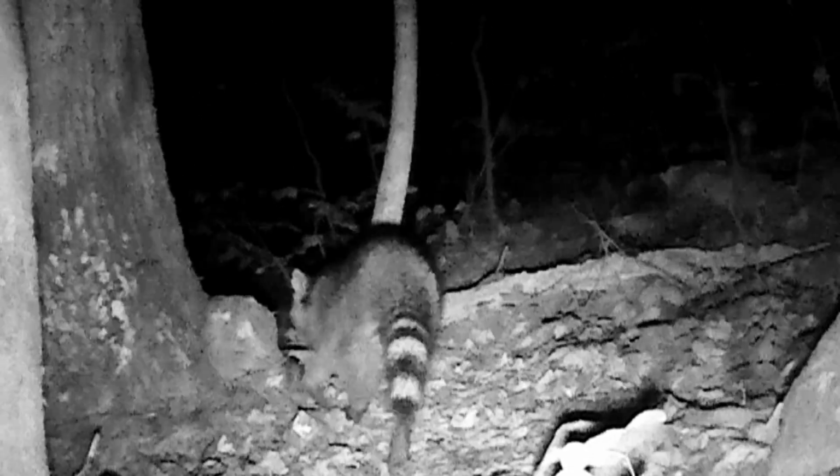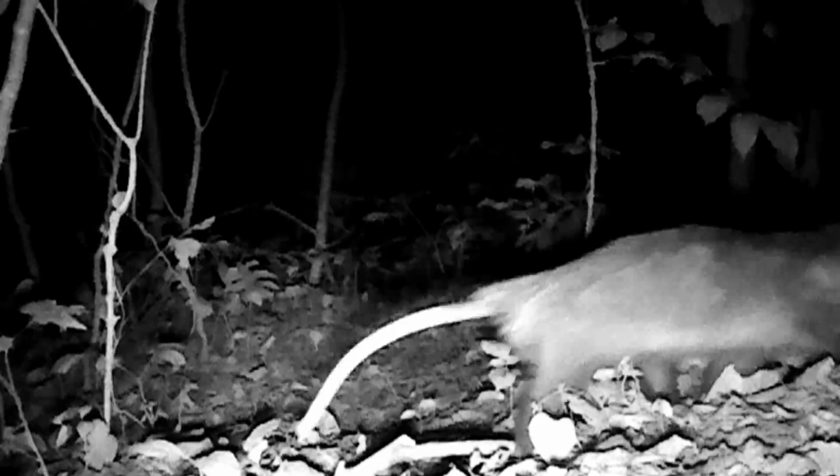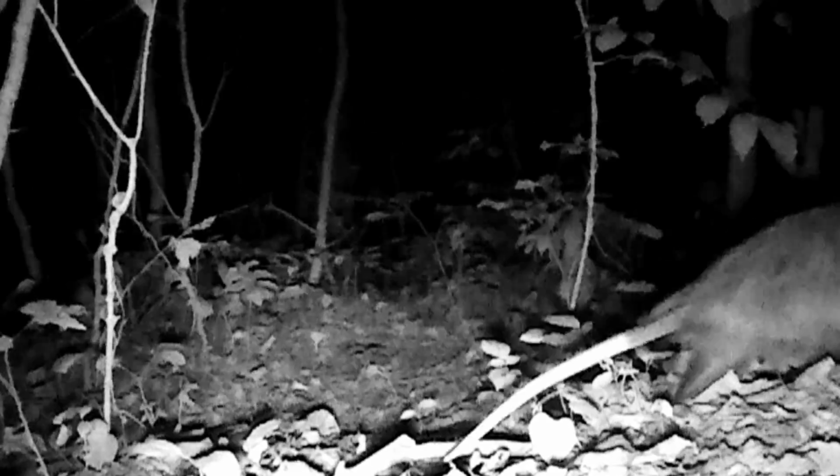But the old coons are out making their rounds. Gotta check out these cameras too. I'm here. This is my ridge. Marking my spot too. Mr. Possum, he don't care. He's got things to do. Get out of his way.